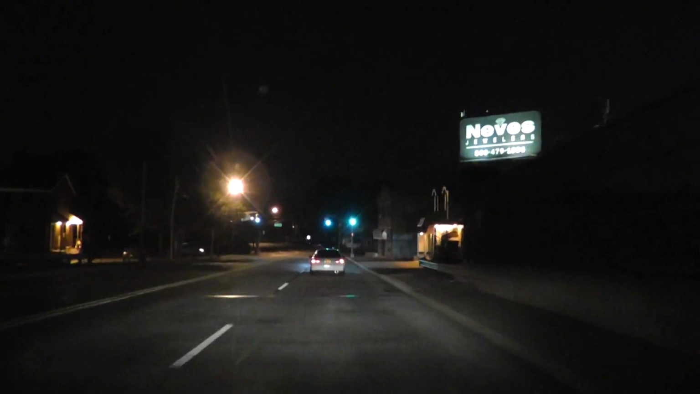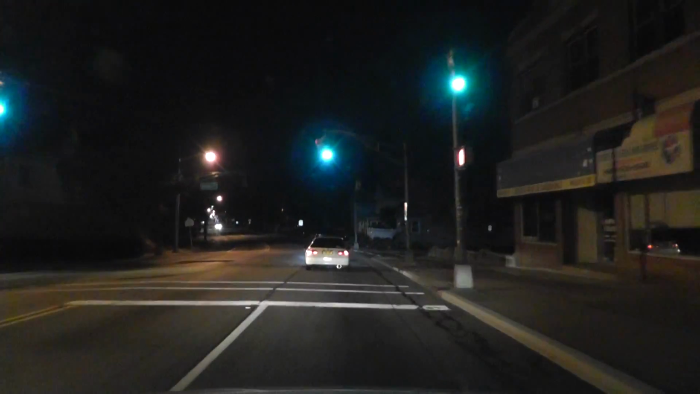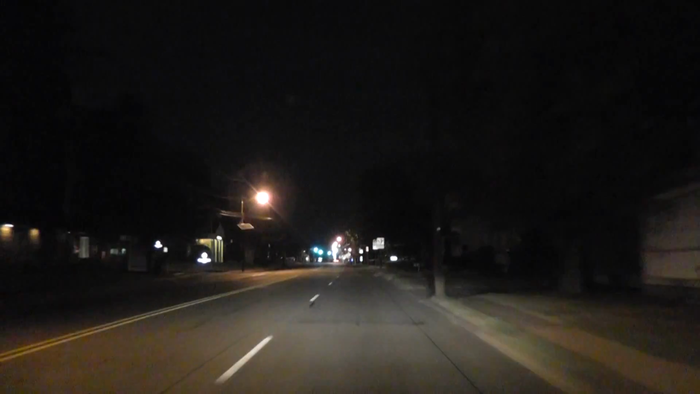And this bridge takes us over the I-95 New Jersey Turnpike. That is the highway I take every weekday to go to my regular job, Monday through Friday job, as everybody else. I think this will be the last traffic light for me.